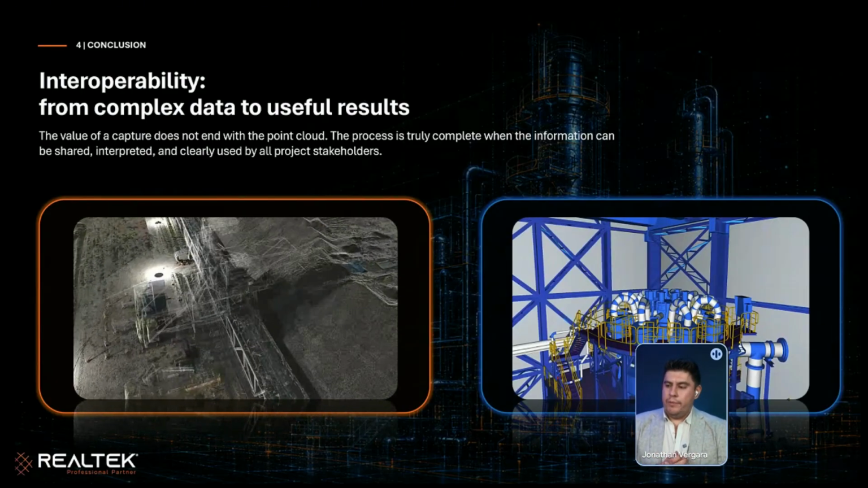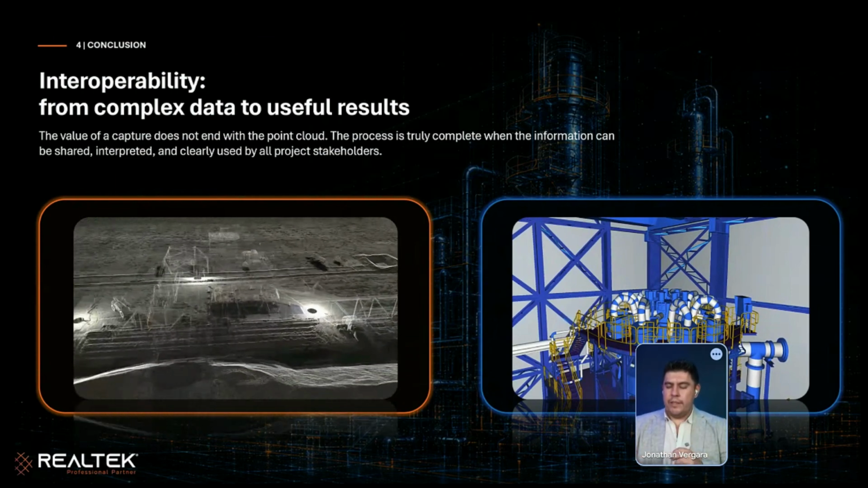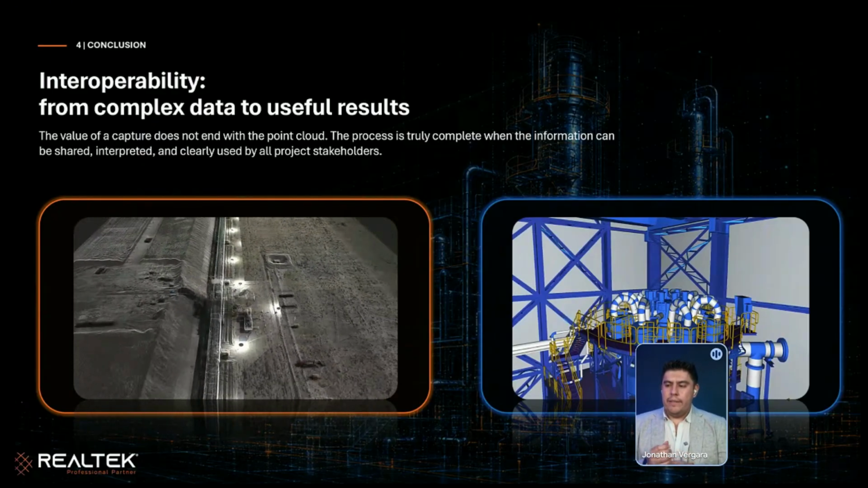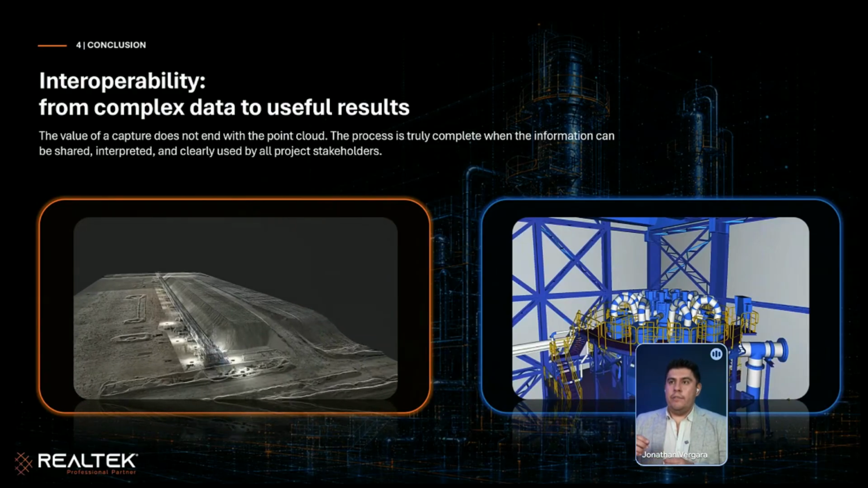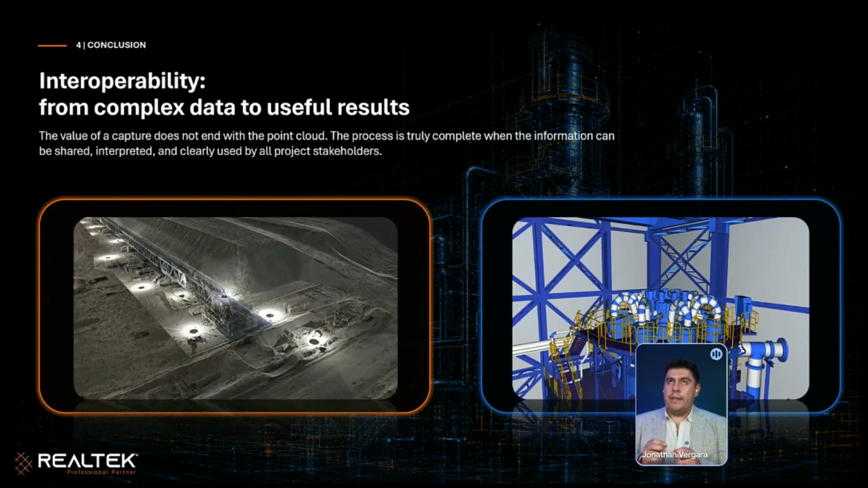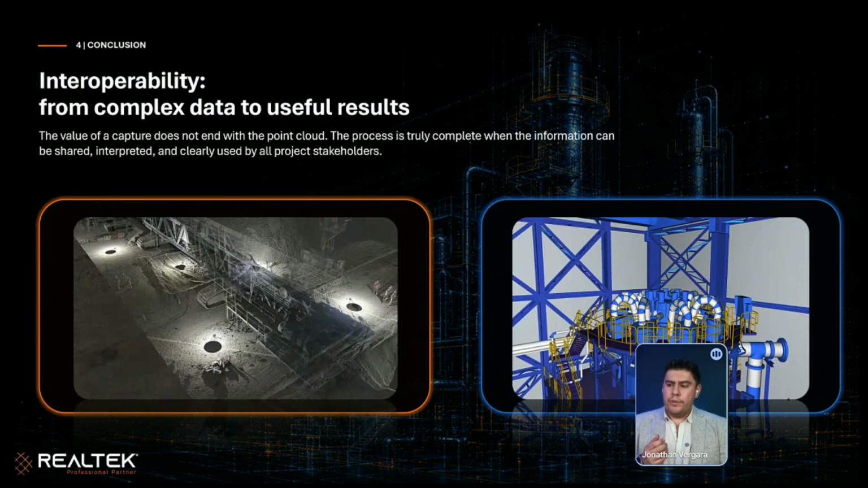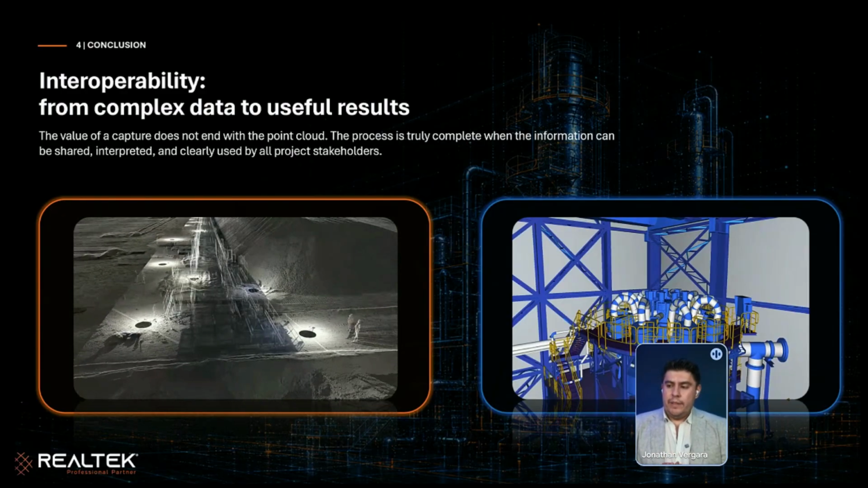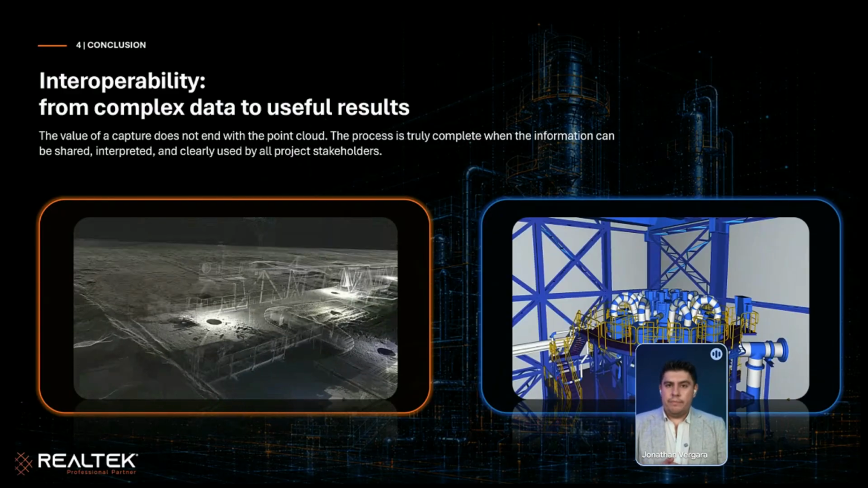For example, if I need a lot of detail, a 3D model with a very elevated level of detail, you need to use terrestrial laser scanning. In the other cases, SLAM is enough.